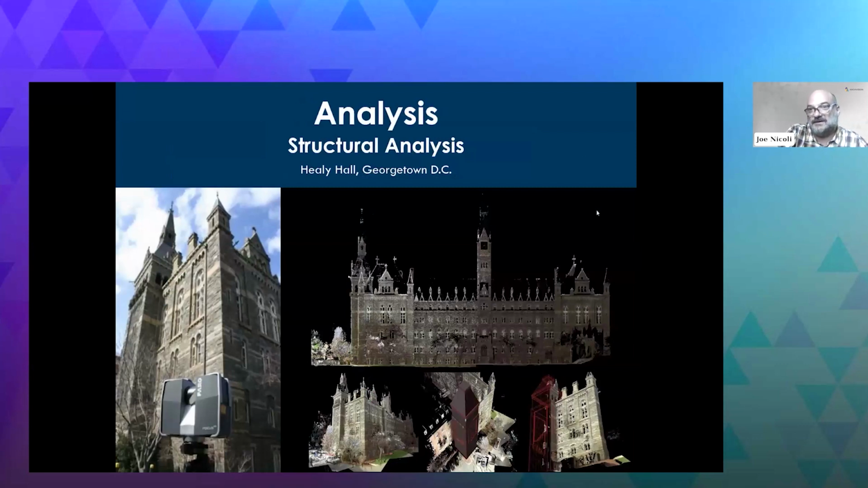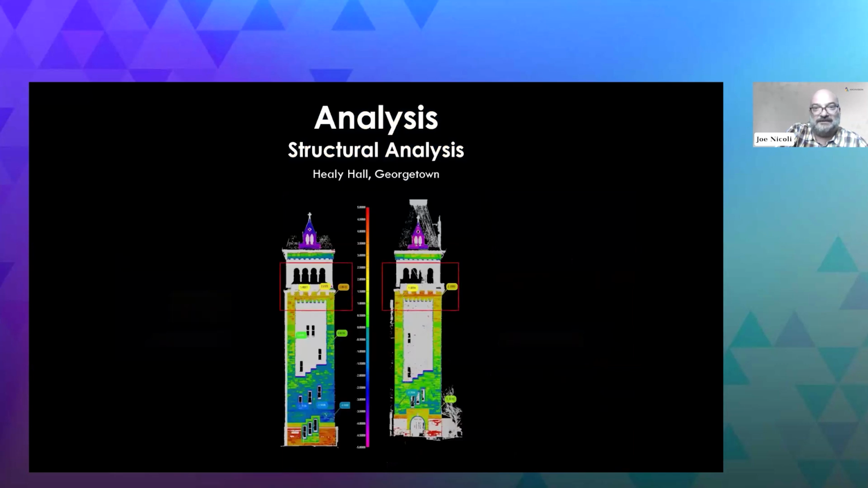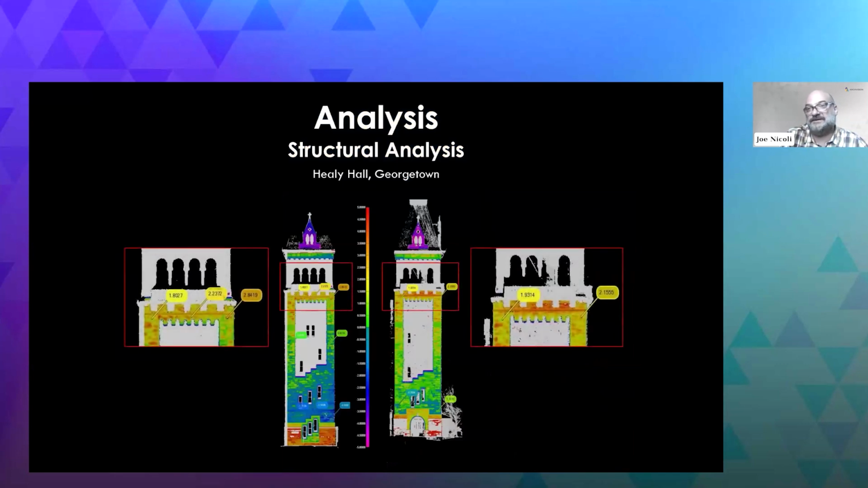Here's the real world example of this. This is Healy Hall down at Georgetown. So that same earthquake, they're like, you know what? I think that tower is leaning. Let's have Direct Dimension scan it. So we went down, we scanned the tower. And sure enough, compared it to a plane, and up near the top, it's about 2 inches out of plumb. Now, what we can't tell them is whether or not that had anything to do with the earthquake, because we didn't scan it before the earthquake. But if they had another one, we could tell them how much it's moved.